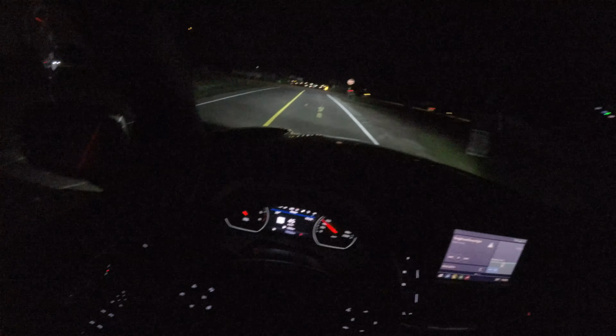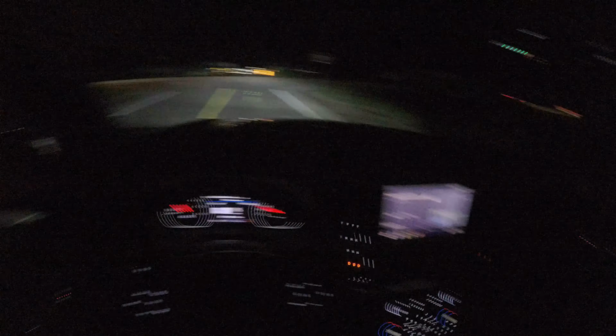So it's definitely not fast, but if you care about fast, you get the V8 option, right? That's going to be a lot faster. This is more the economical option, the diesel. But it's still plenty quick.